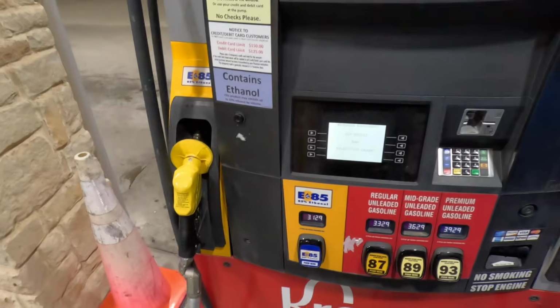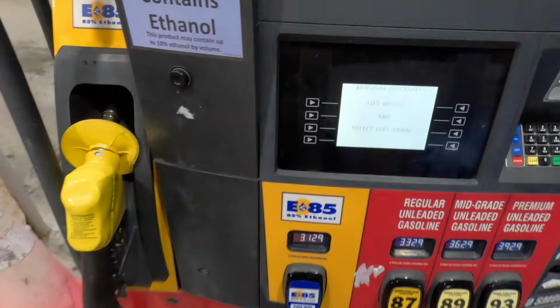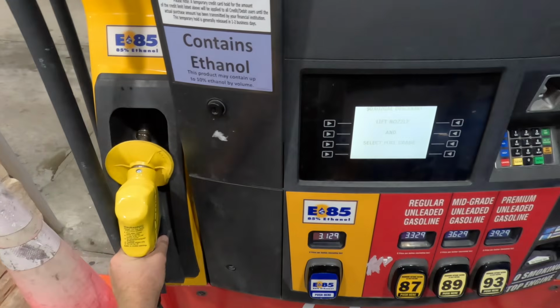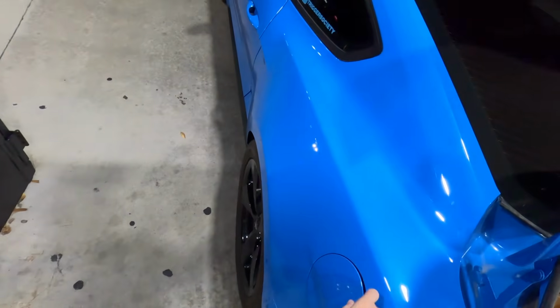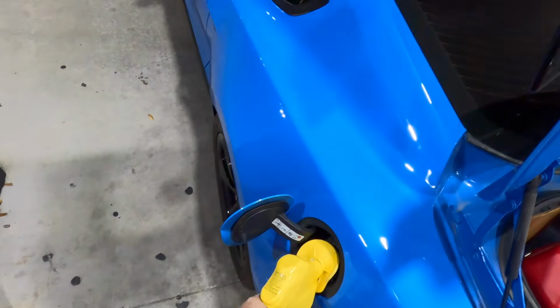All right, price of gas has gone down again. E85, $3.12. I like it, but I'm used to it being under $3, but it's getting there.